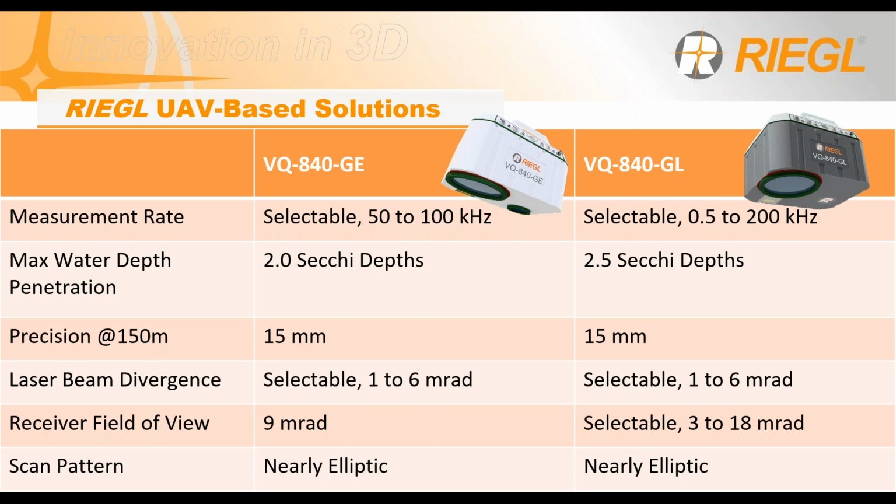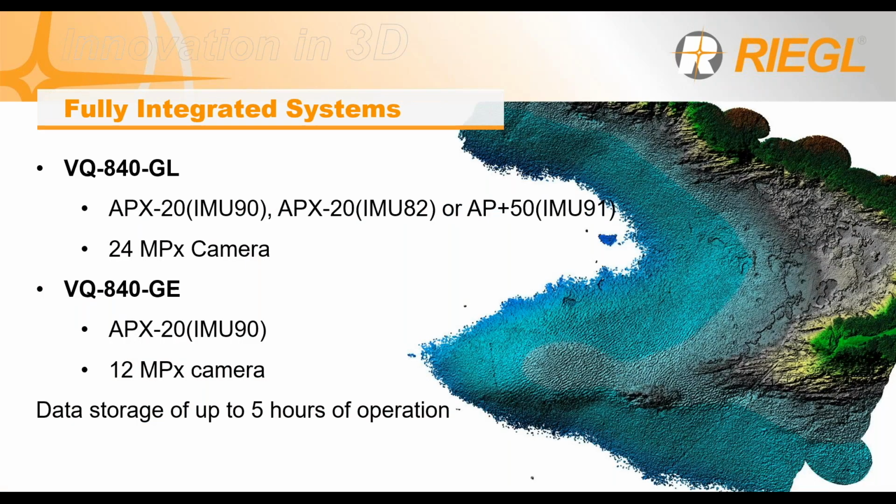With this, the VQ840GE is about half the cost of the VQ840GL. However, you're locked in with options. You can't build out exactly what you want, possibly. With this, we do offer full integrated solutions for these scanners.